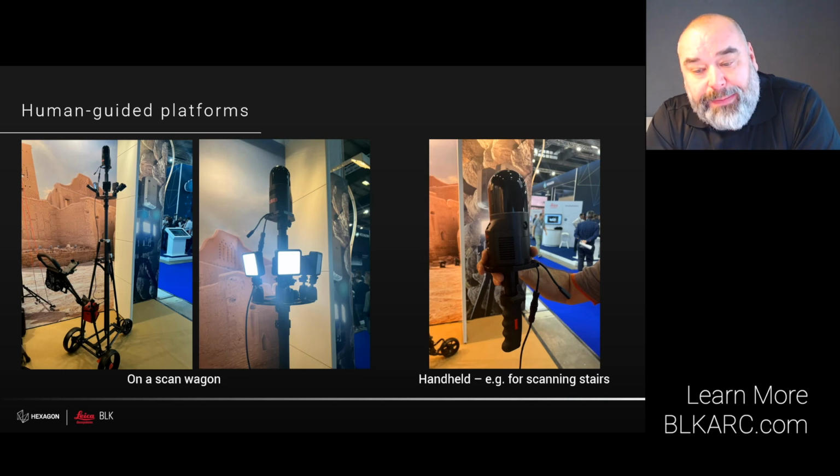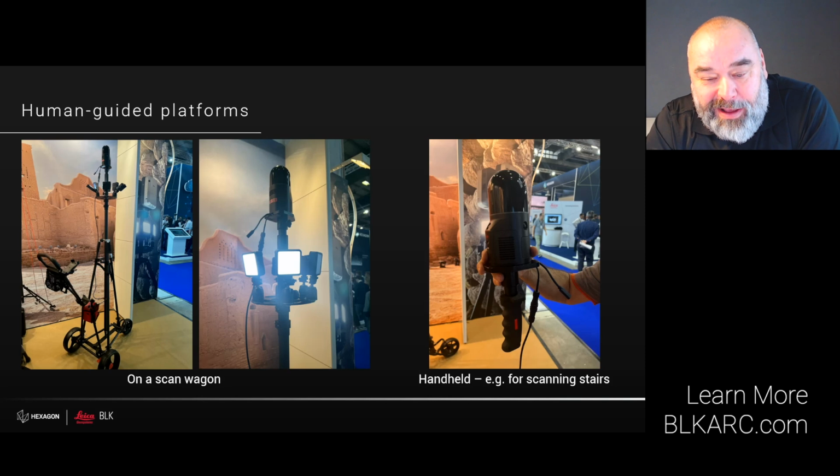But beside the Boston Dynamics Spot, this wheeled human push carrier is one of the biggest favorites of our customers. And what our customers love most? With this setup, you can scan for hours without getting tired. No carrying of 10 kilos on your shoulder or 2 to 5 kilos in your hand. By the way, we Germans say 2 Maß of beer.